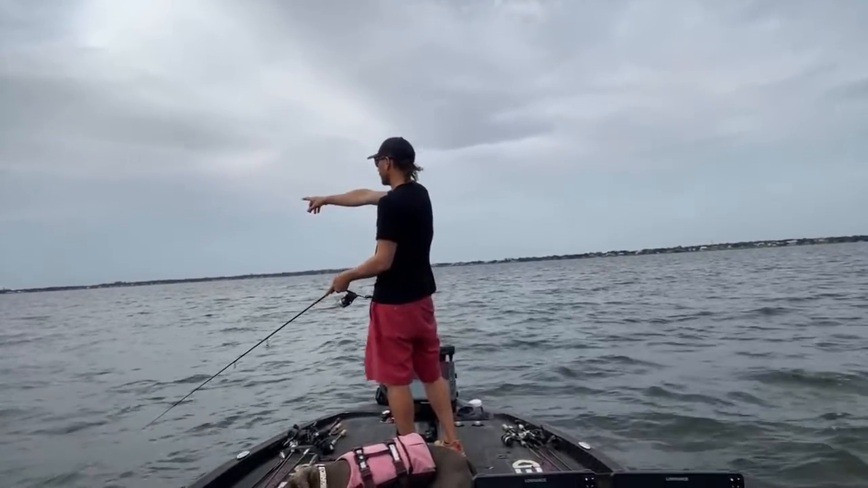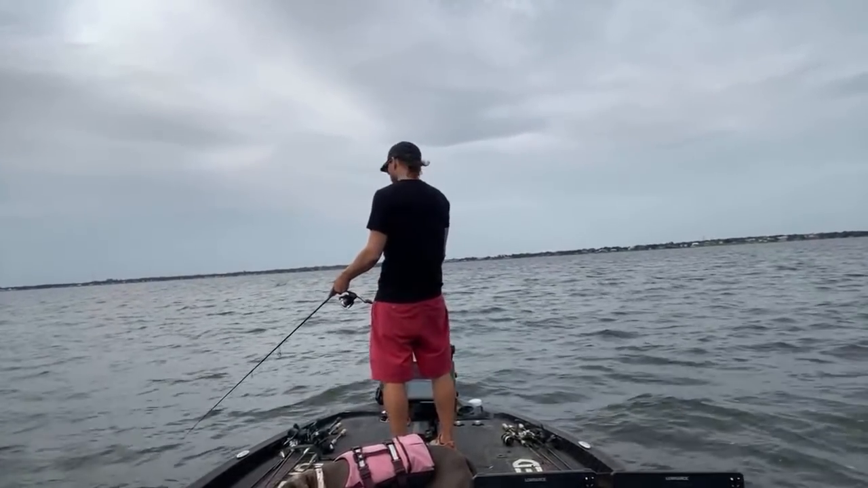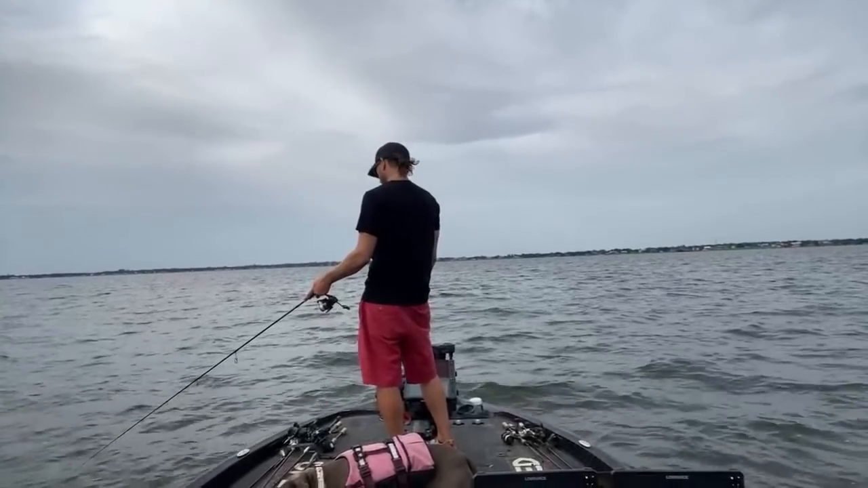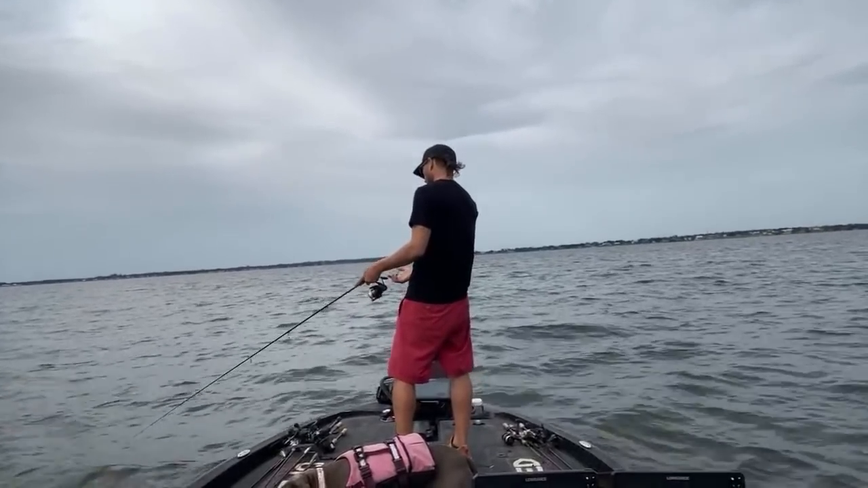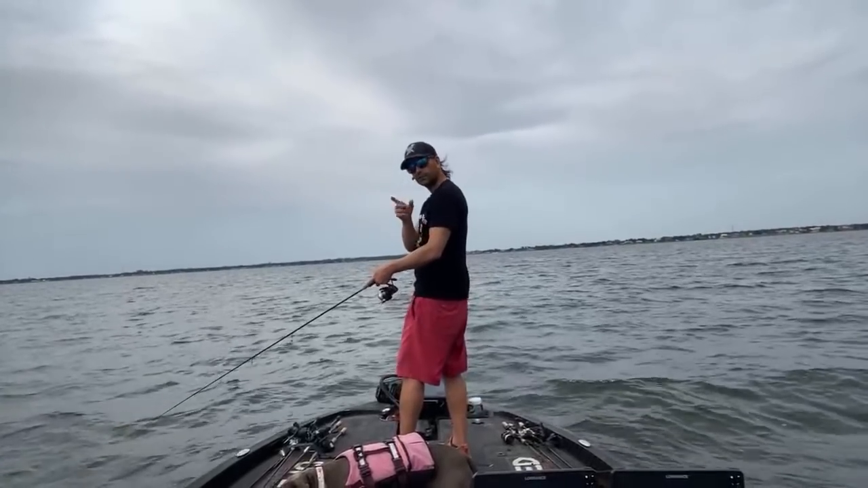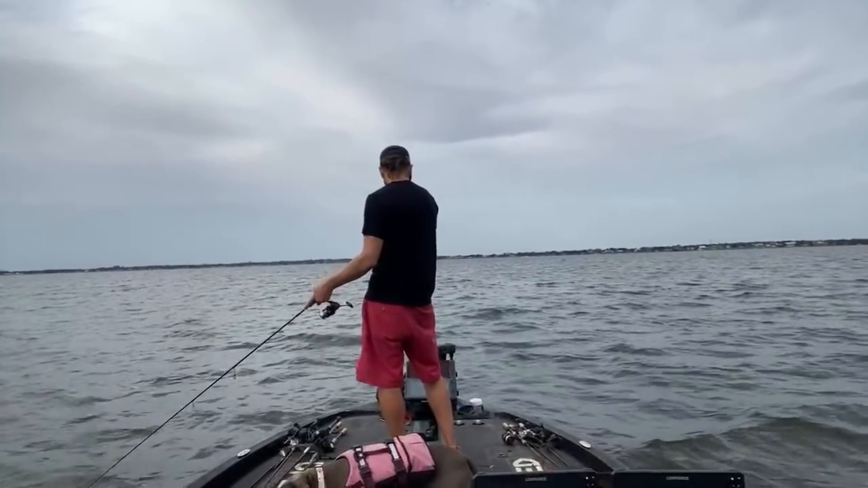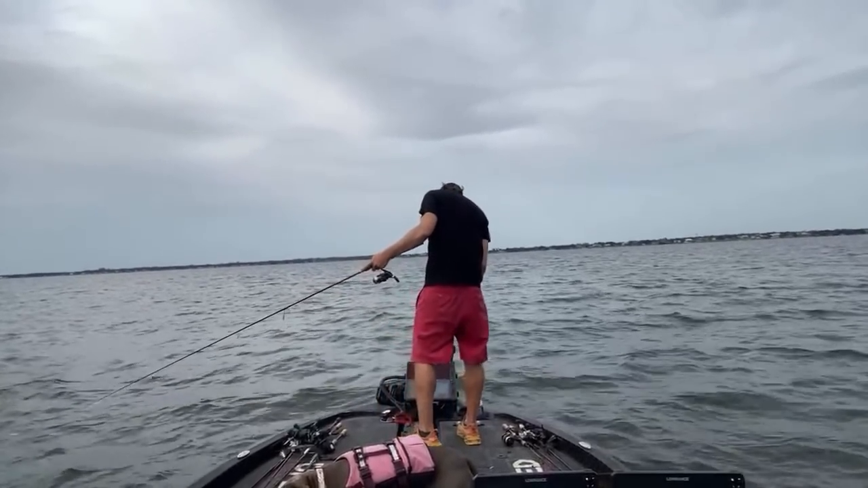Now there's another little pod, I think about 20 yards that way. So if this one starts getting all weird, we'll go try to find that one, and I'll show you guys on the graph how I do that. You should bite. I'm right there. Another really good rig to do this with is a drop shot, because you can sit there and shake it right in front of their face, especially if they're off the bottom. We might actually do that in a minute, but for now we're just going to see if we can catch a few more.